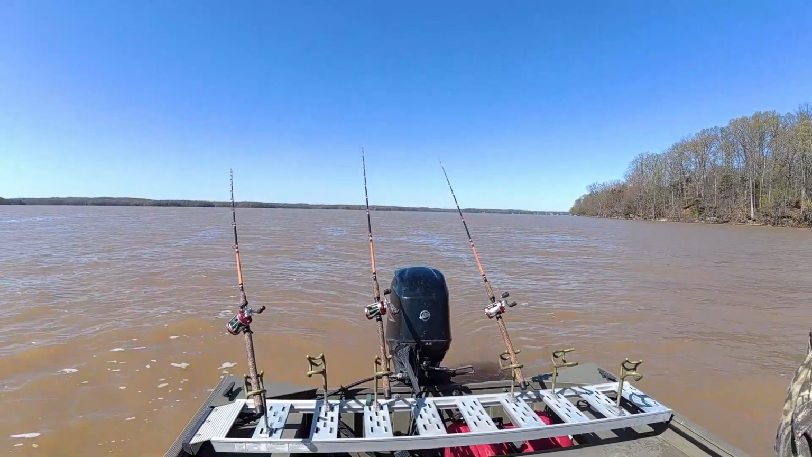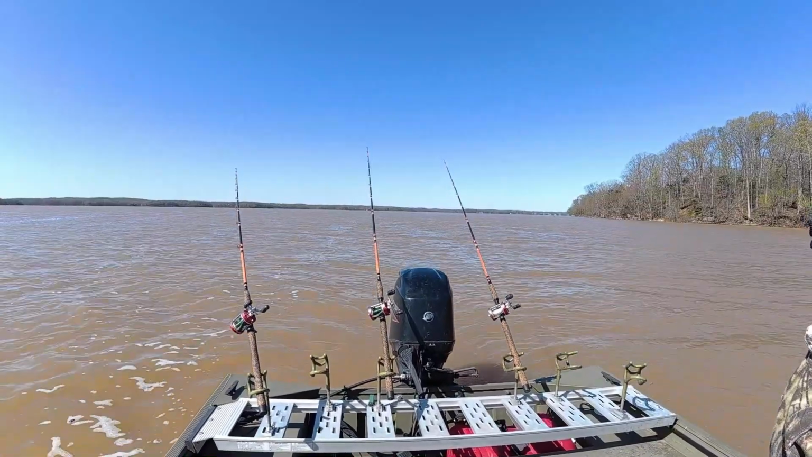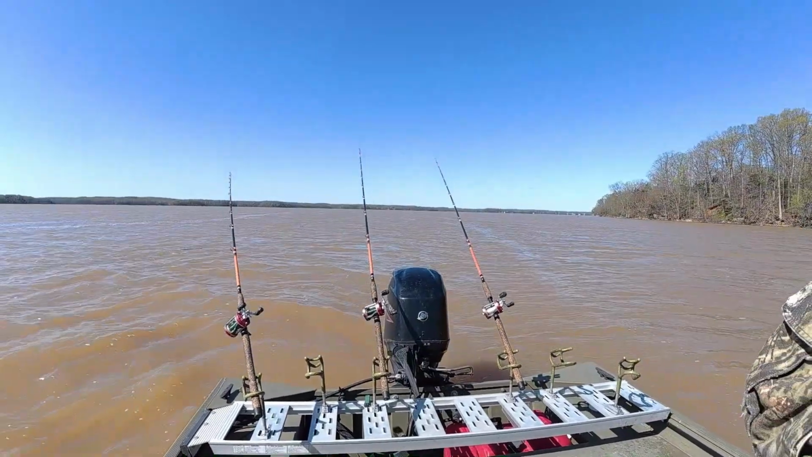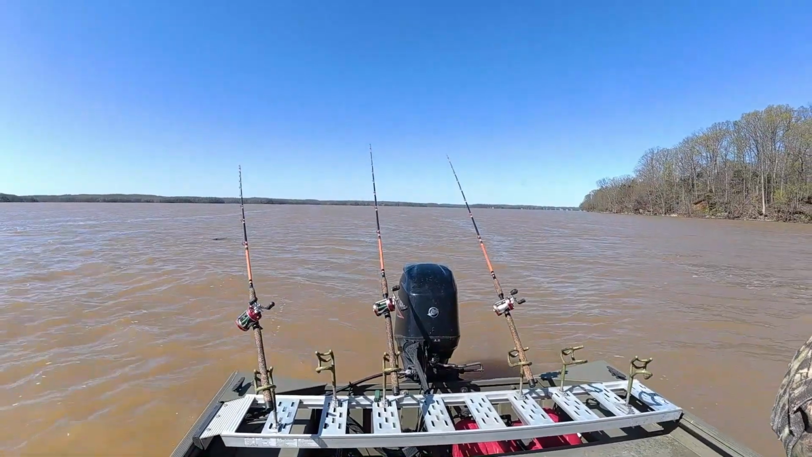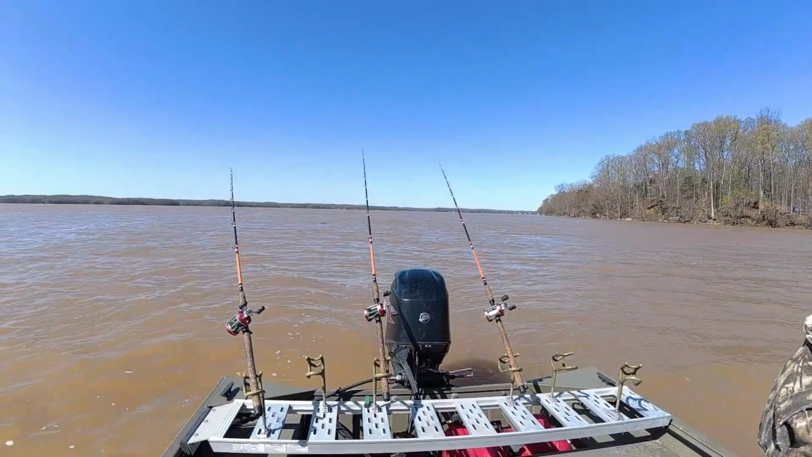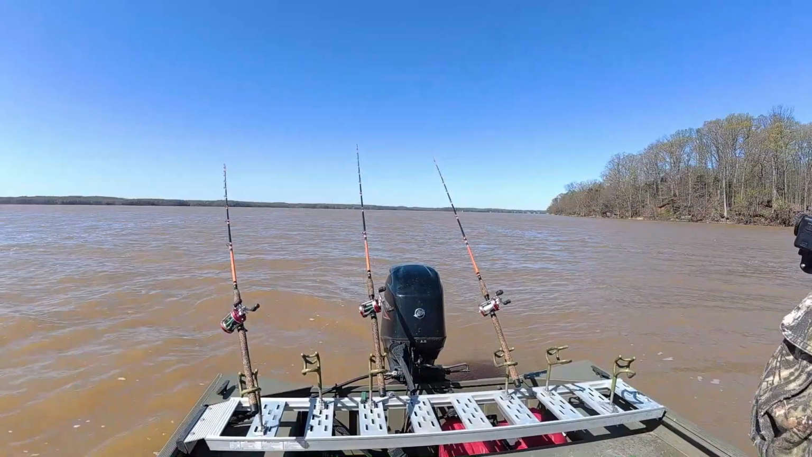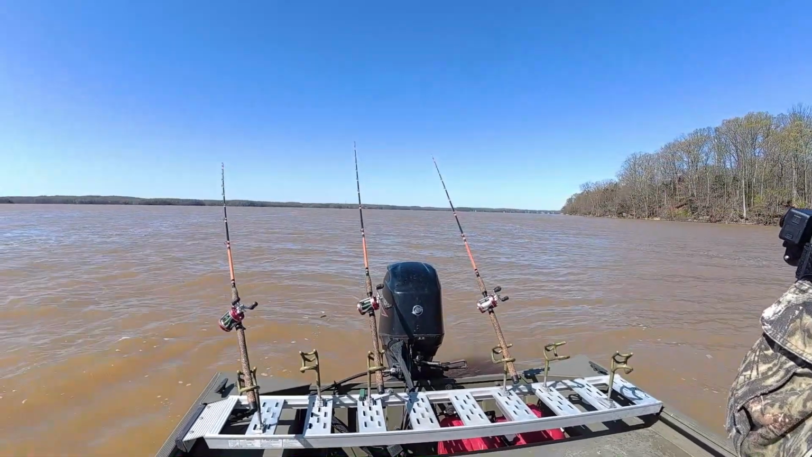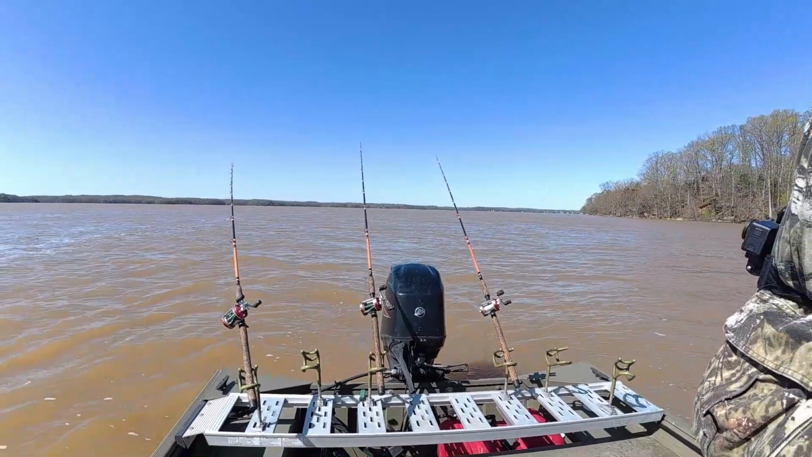There was a pretty good bite on that left-hand pole. He didn't get it. There aren't a lot of people out here fishing. I saw one commercial guy go through. Center pole's trying to go down. And like I said, we might sit here and have some fun. Left-hand pole's got a fish on it.